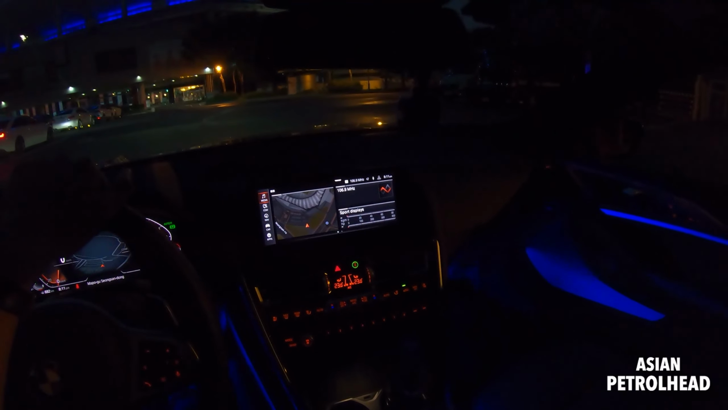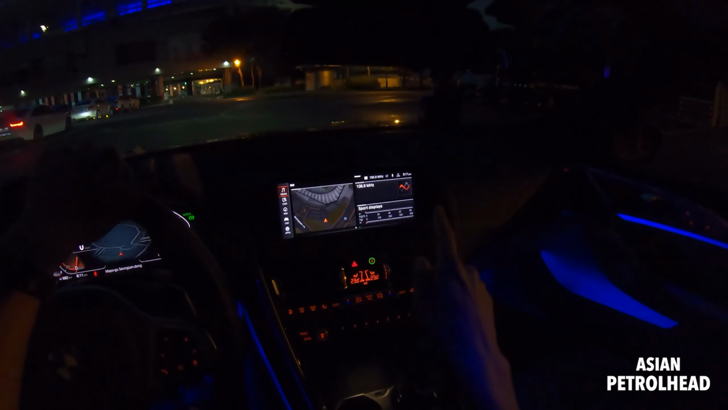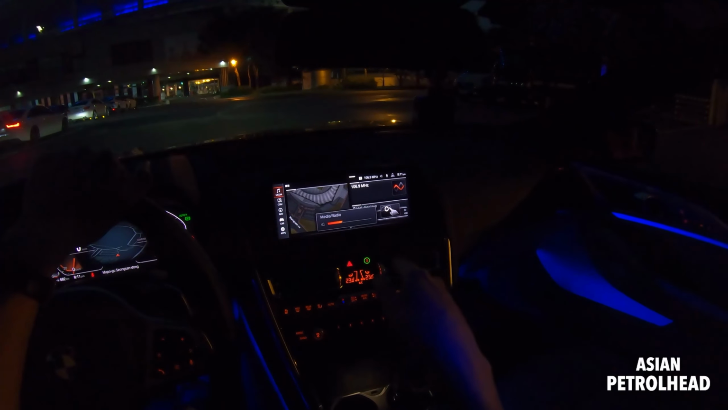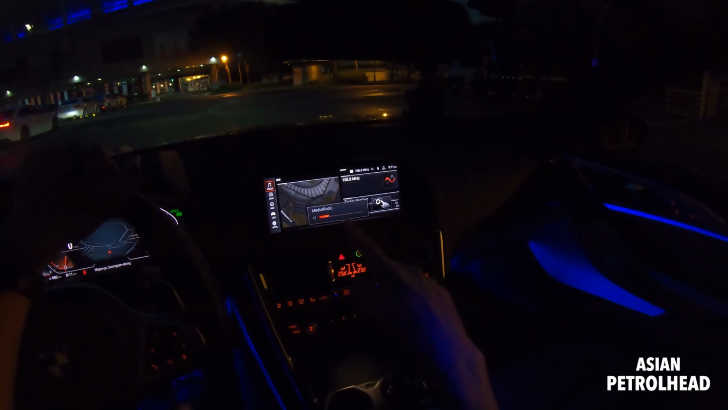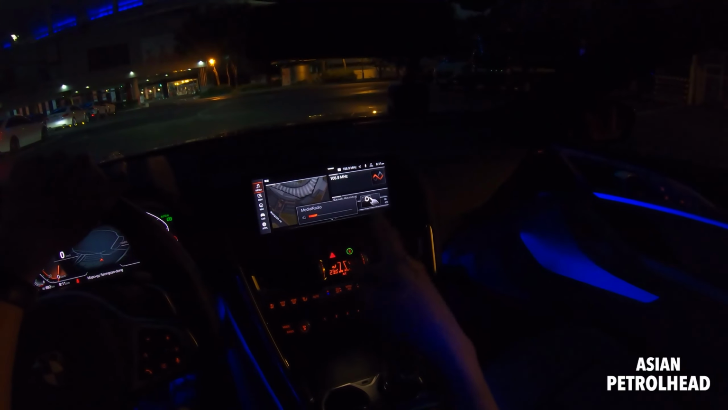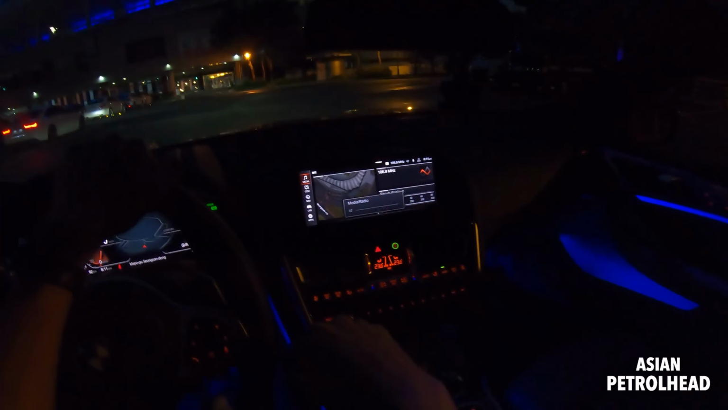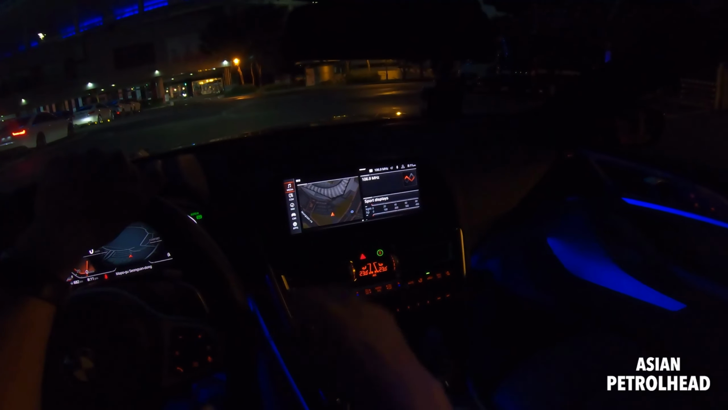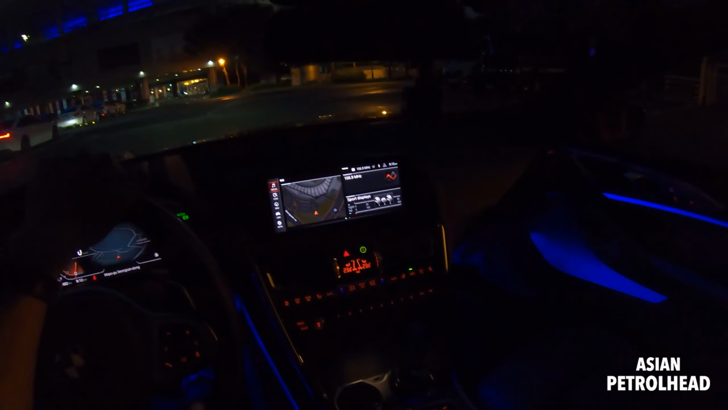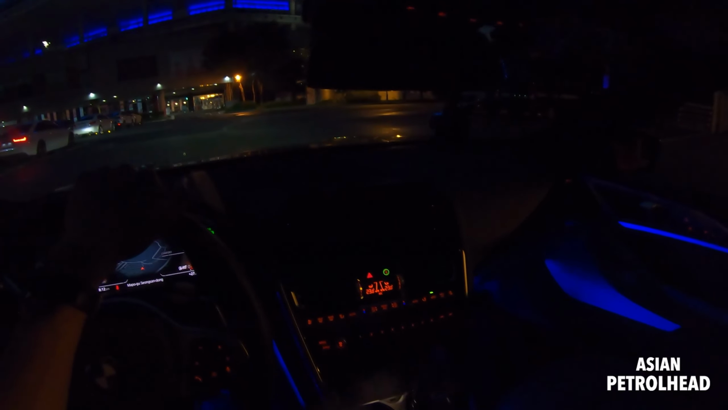And let me just show you a few more things. We have gesture control, so you can just increase and lower the volume, and you can mute it like that. And if you're done using the monitor, you can just turn it off, and turn it back on like that.